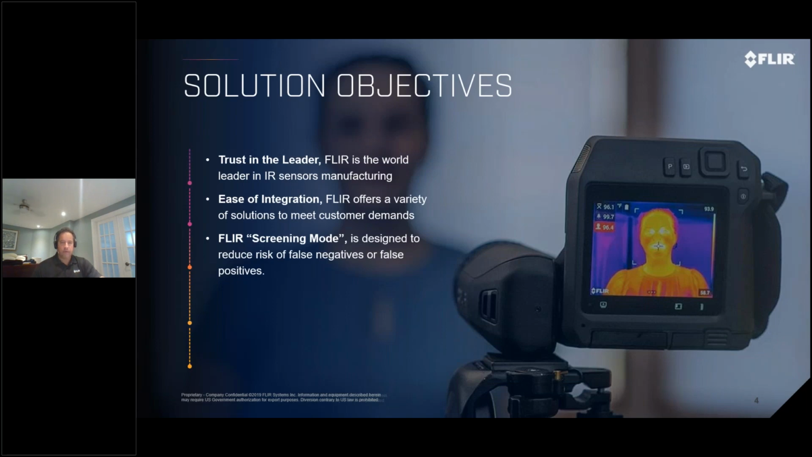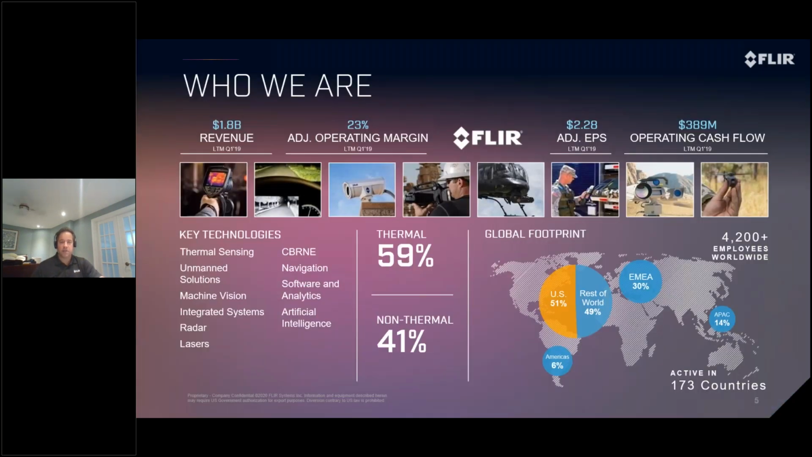Our screening mode that we've developed for a long time is one of the best systems available out there that's been approved by numerous health authorities. And we have a Canadian service and support center in Canada since 1965. 60% of our business is based on thermal technologies. 40% is non-thermal. Majority of our business is in the military and defense, and another portion is in the commercial or the solutions division, as we call it now.